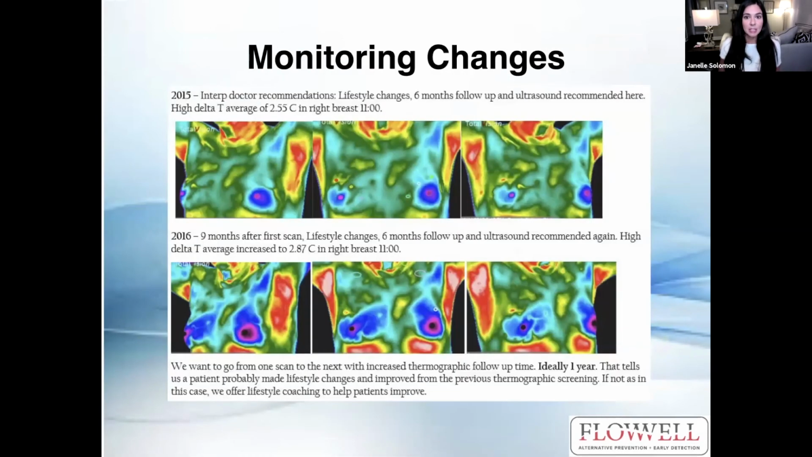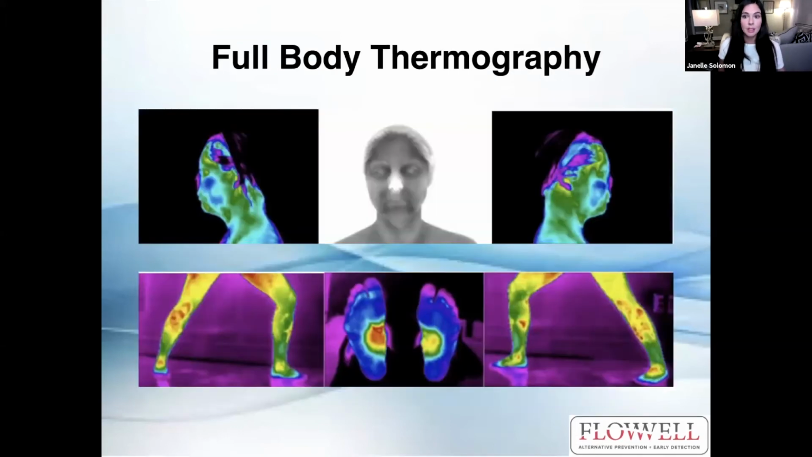So we want to continue to monitor changes as recommended. 3 months, 6 months, or 1 year is typically the length of time that the interpreting doctors will recommend. It just depends on the patient and it depends on the results. So we do more than just breast screenings. We do full body thermography, checking for all the things that I mentioned earlier.